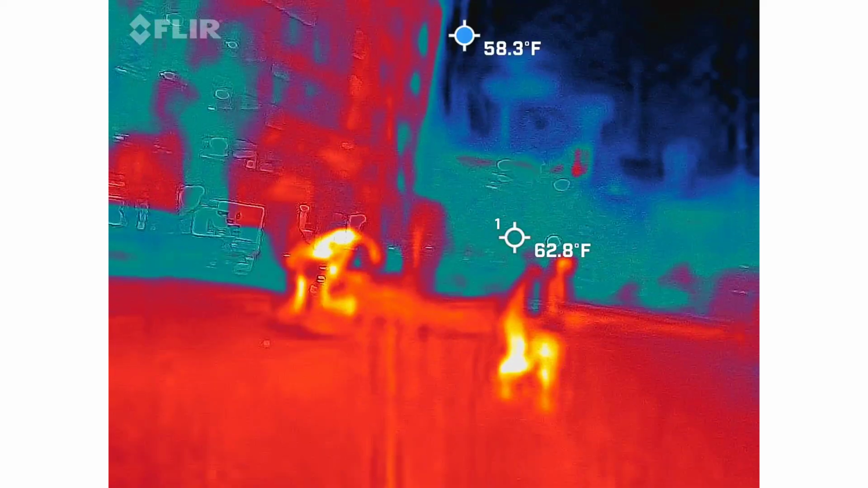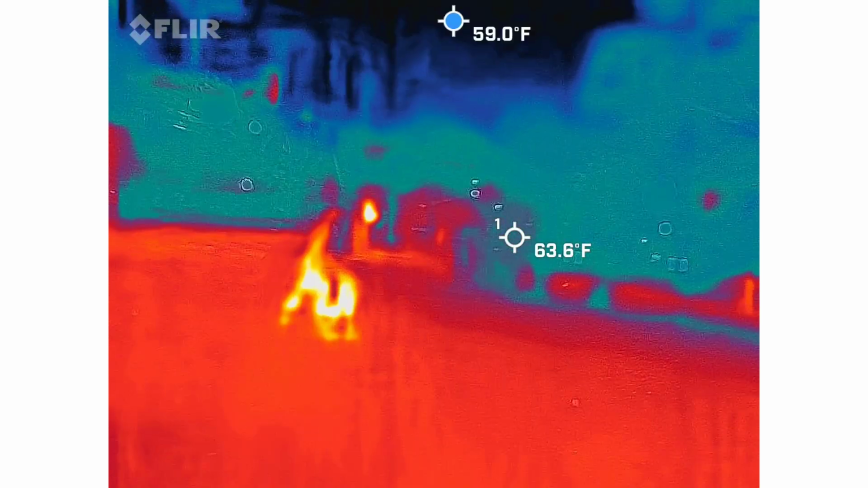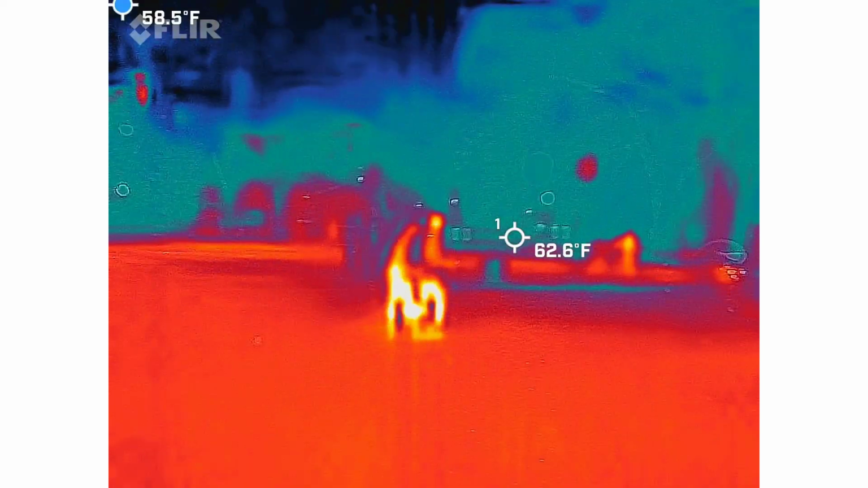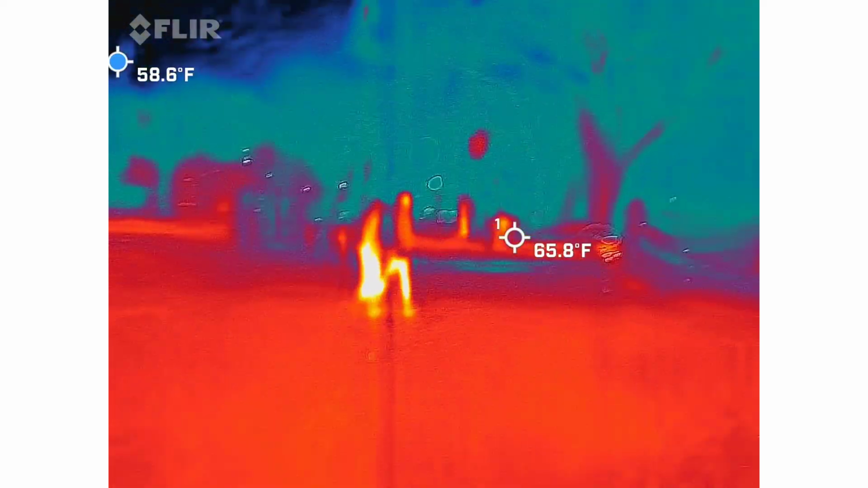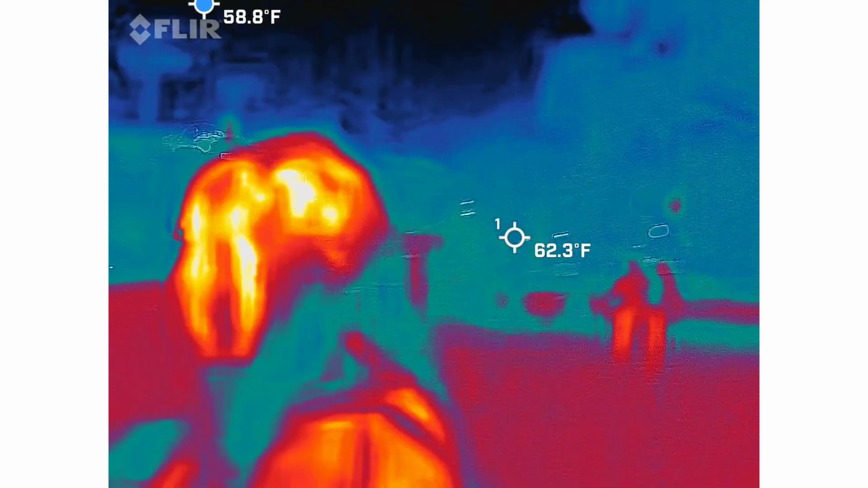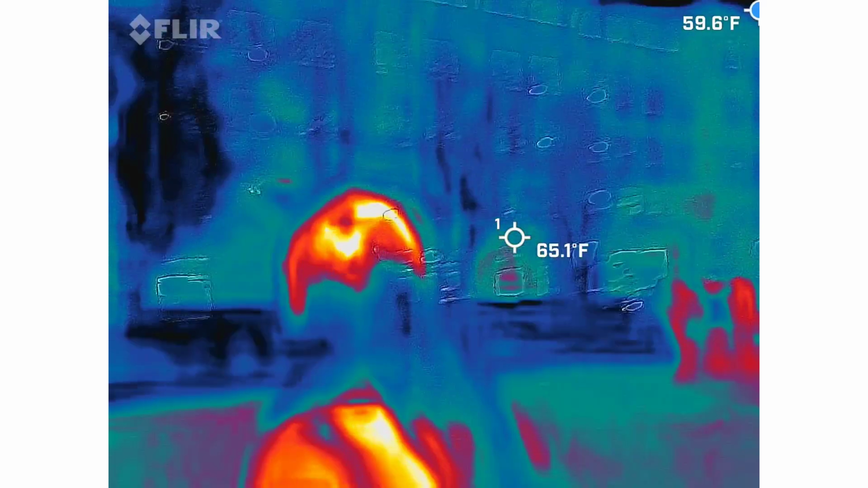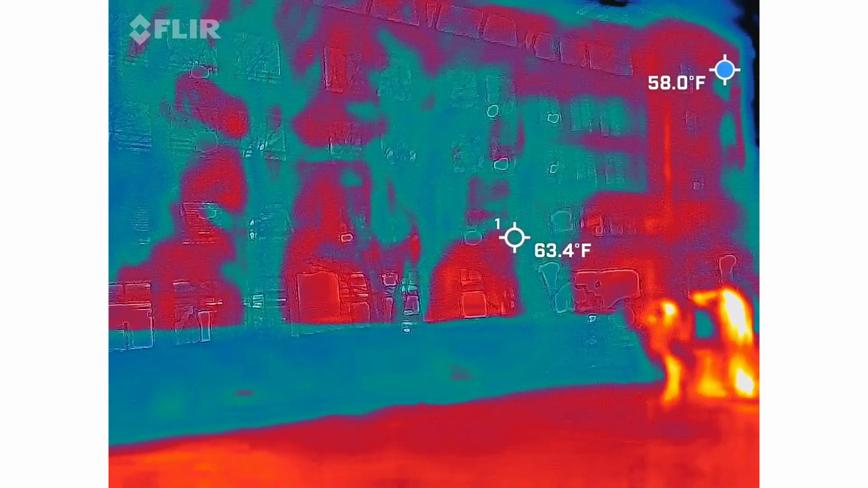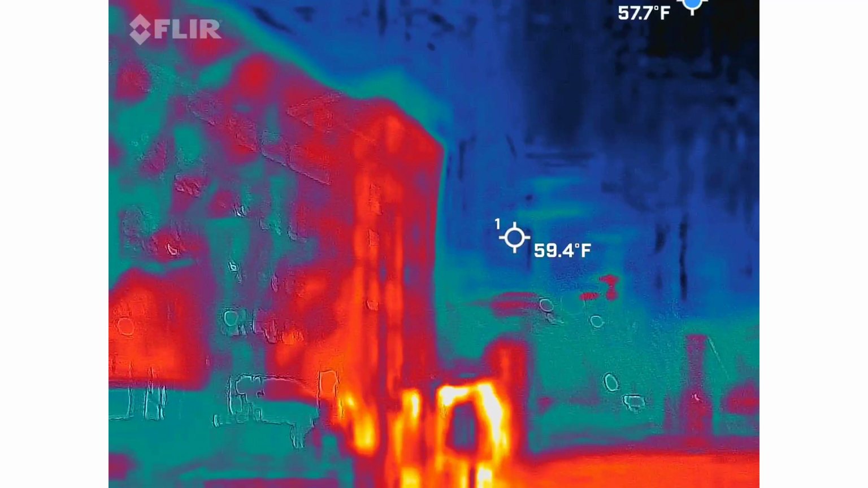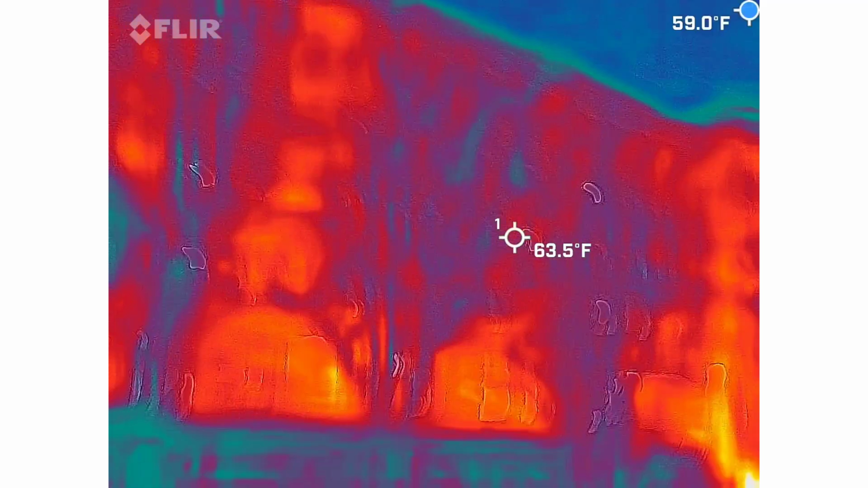Angel. Let's keep going this way. Let's go in front of the building. You have to go around.